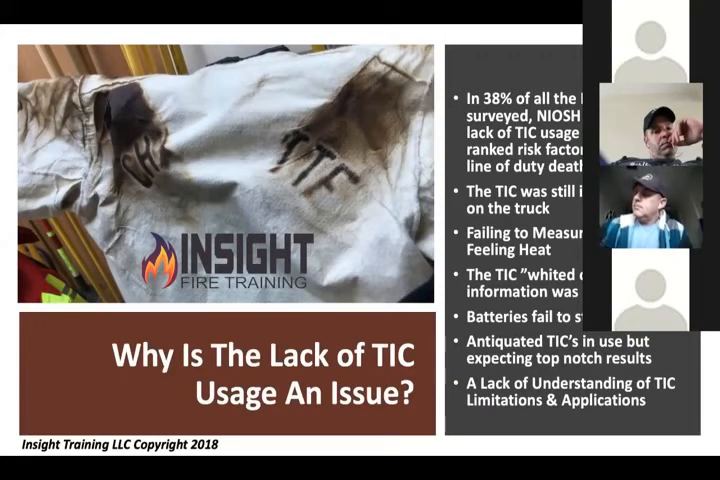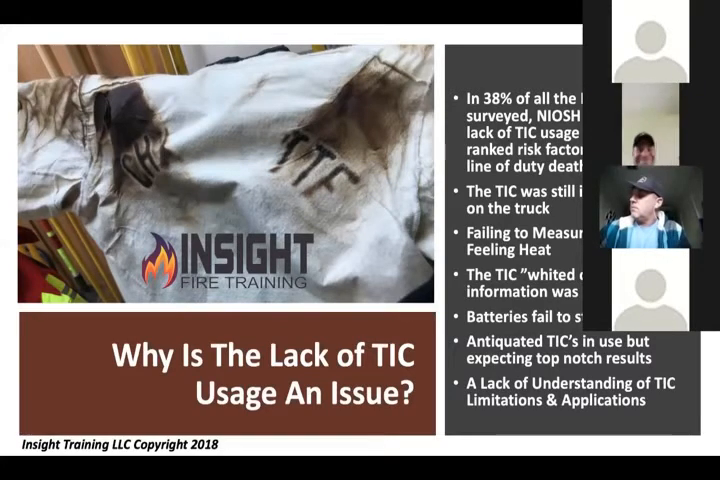And the issue with that is a human victim laying on the floor that we're afraid of steaming. If they breathe 180 degrees for 20 seconds, their trachea seals up and they're dead. If you're hurting in PPE, they can't take it in pajamas. And we're not measuring heat. We're not doing them any justice by not addressing this problem. The other issue is the TIC whited out, which is the information was ignored. Older TICs used to white out. They would look up, they'd see too much heat, and the whole screen would go white, and they would ignore it and say the TIC is junk. No, it's not junk.